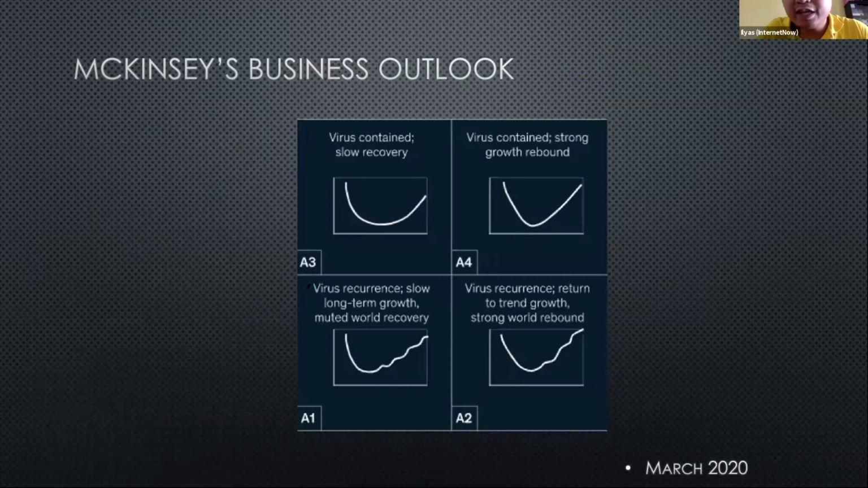The worry right now is actually virus recurrences. Many companies, many countries in fact, are making plans to handle this. Even China, which is the only country that has recovered from this, is taking precautions to safeguard against recurrences. So basically, we're probably going to see new clusters of infection.